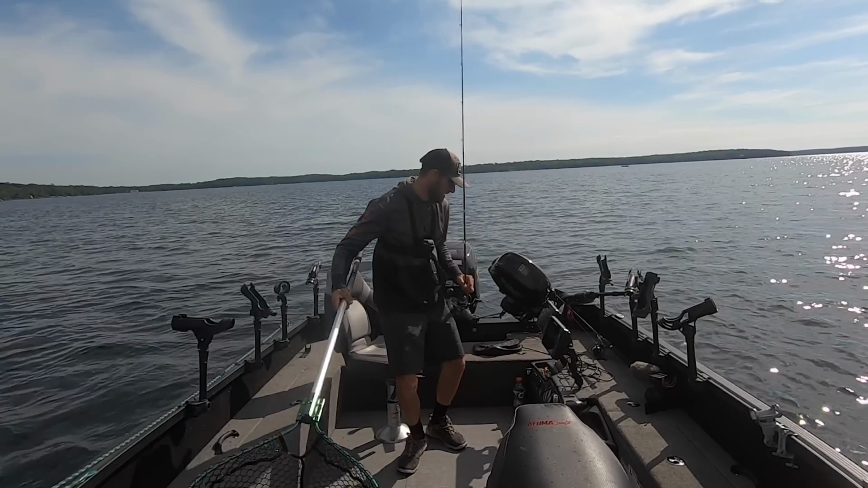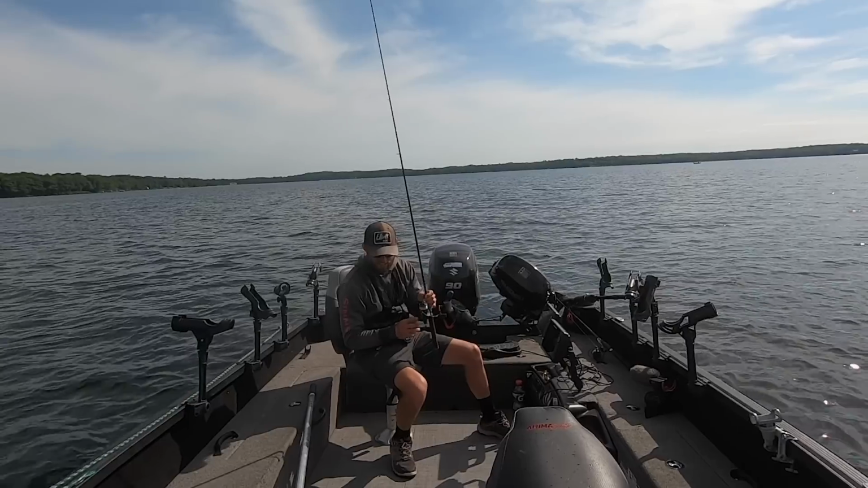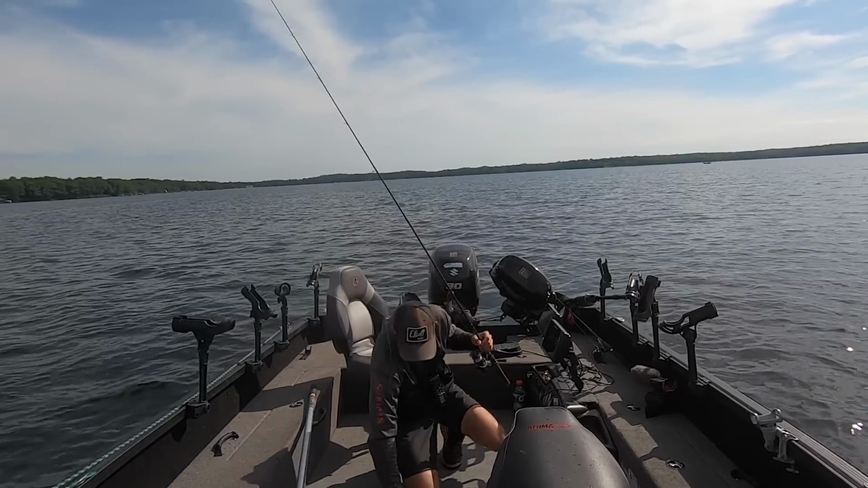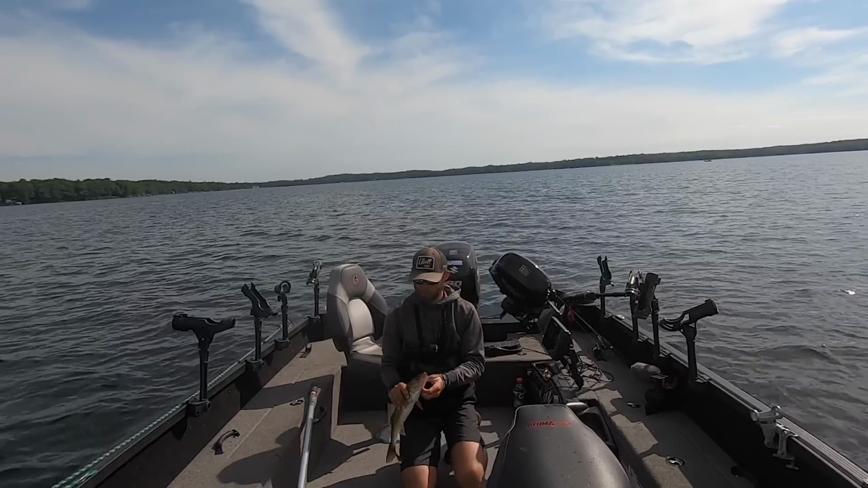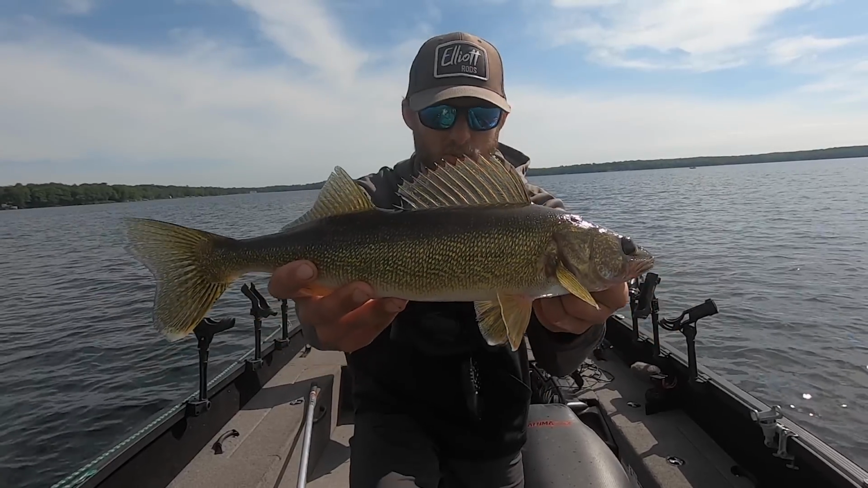in the net. And I'll take a screenshot here so you can see my down imaging, and you can actually see the fish just sitting there right where they should be. And there's another beautiful walleye, and you can see how fast that is. Obviously there's several keys to this whole thing.